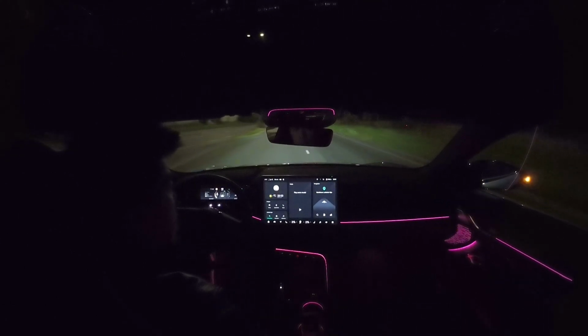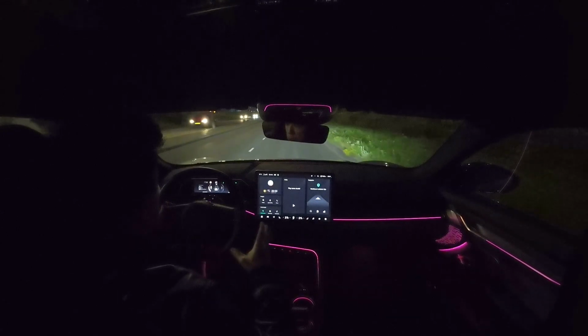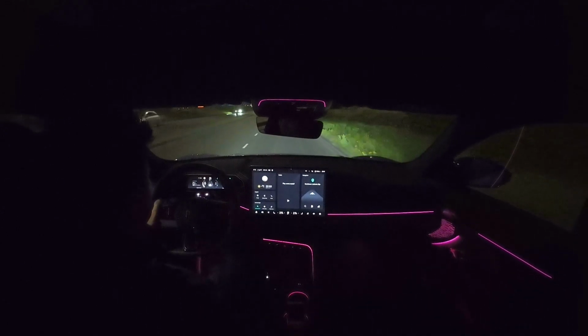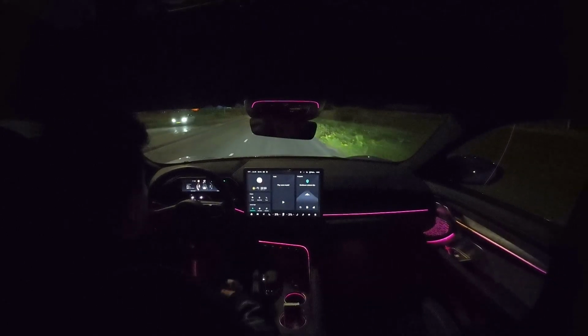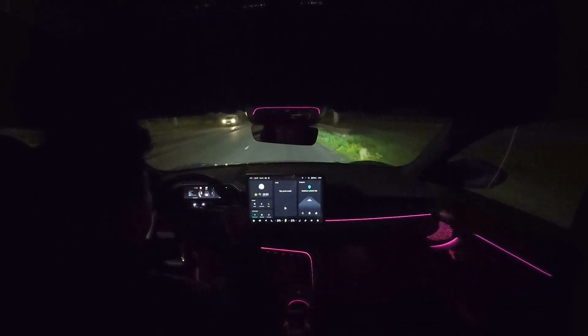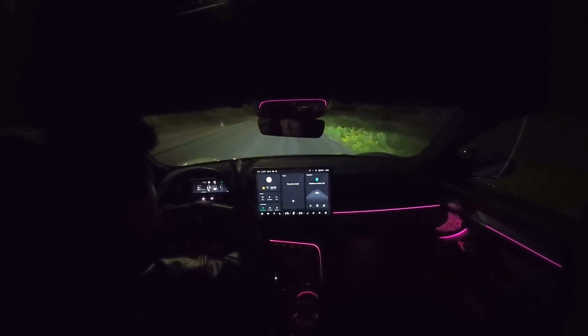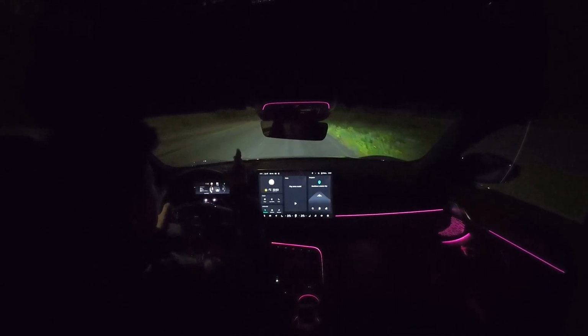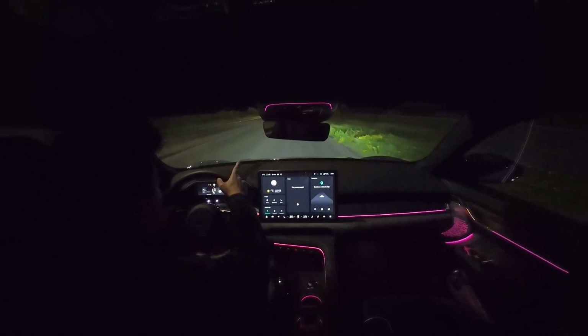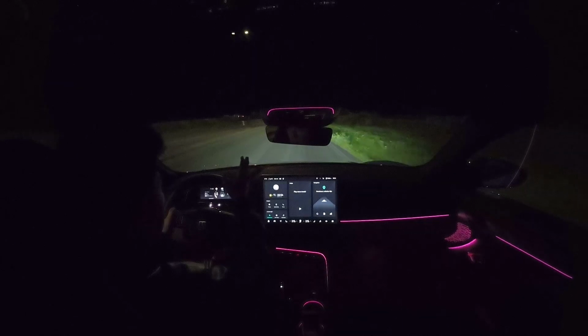But one of the most extraordinary things about the front headlights is that it has an automatic function. If you drive in the night and there are signs, like the sign coming up right now, it will light up.